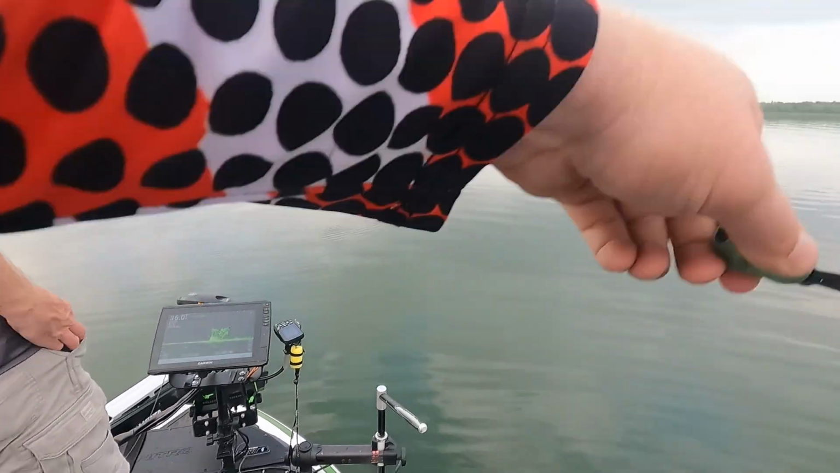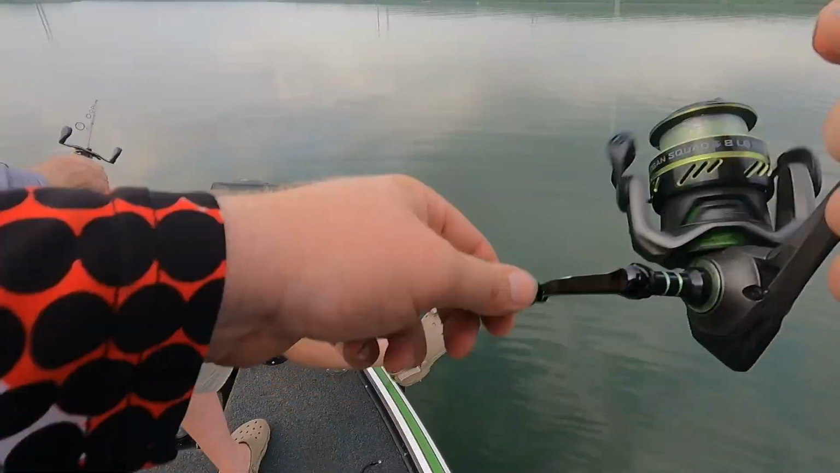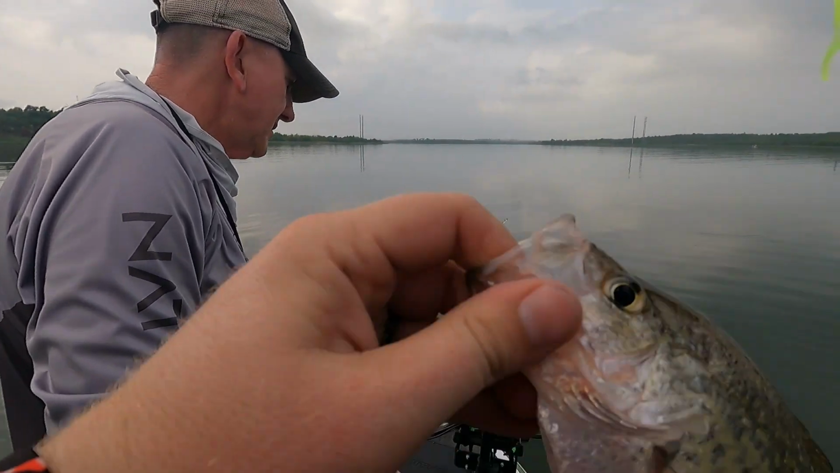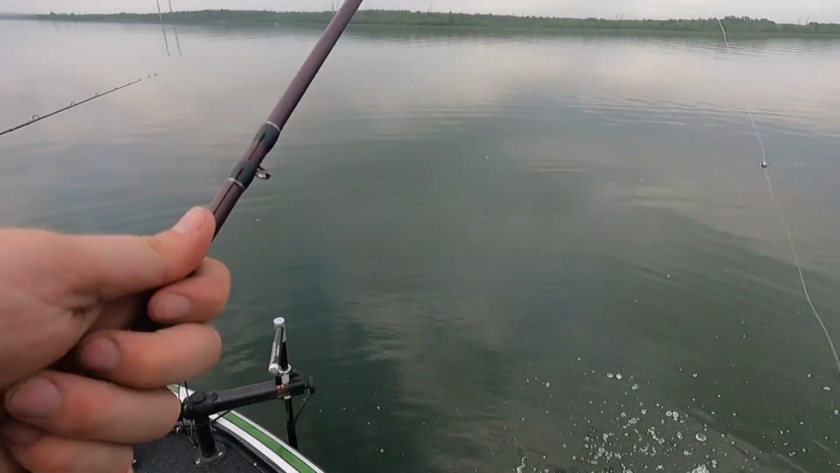There we go, guys. One thing to note is this time of year, I don't know if it's this lake or this time of year, but the bite is super light. What do you think? Oh, absolutely. Bite is just super light. The fish are kind of just, yeah.